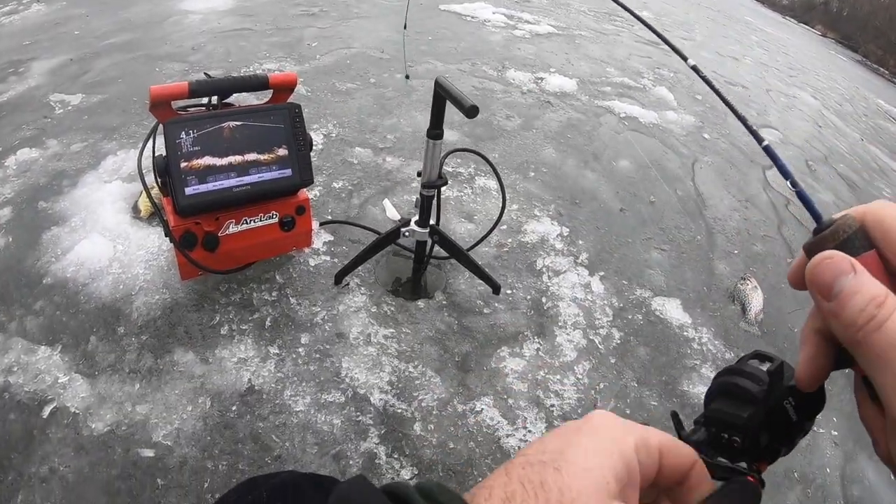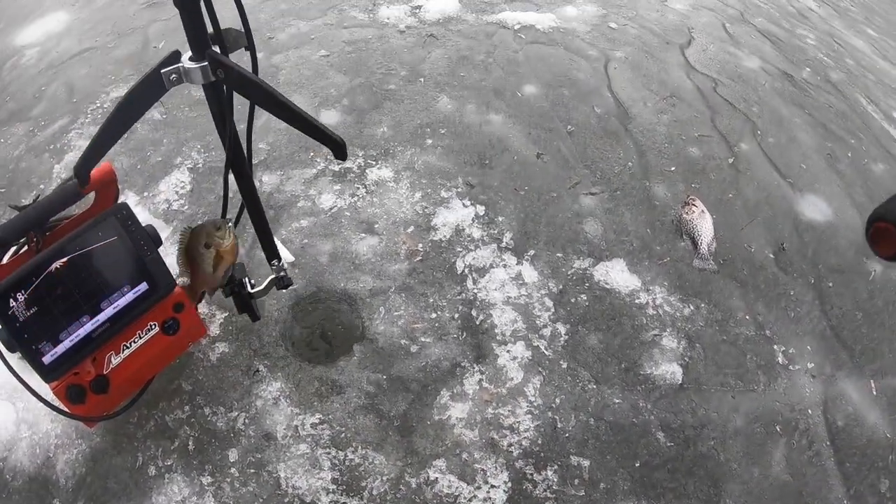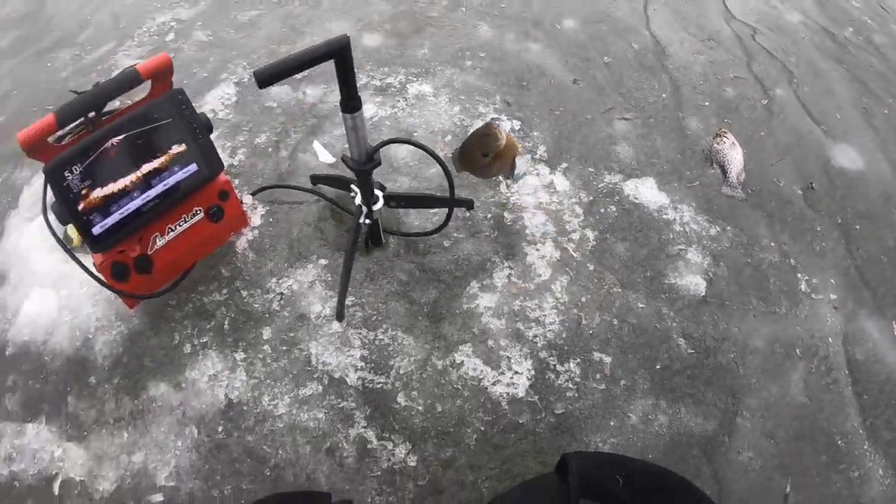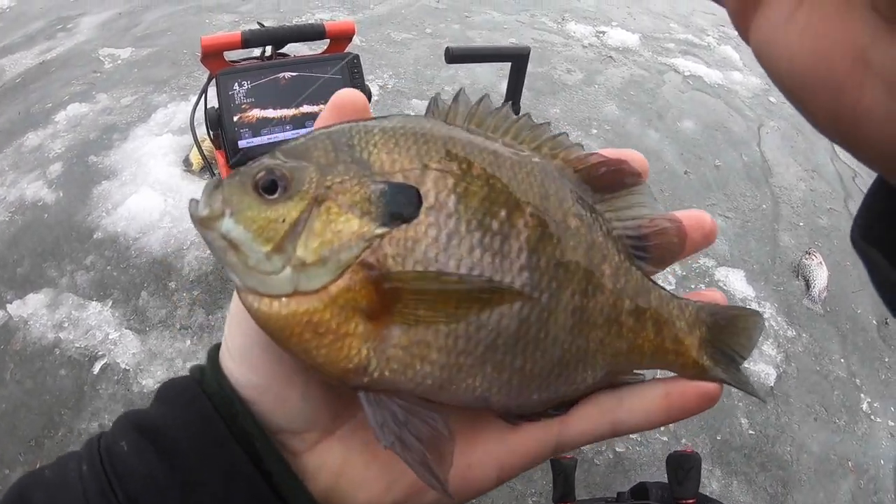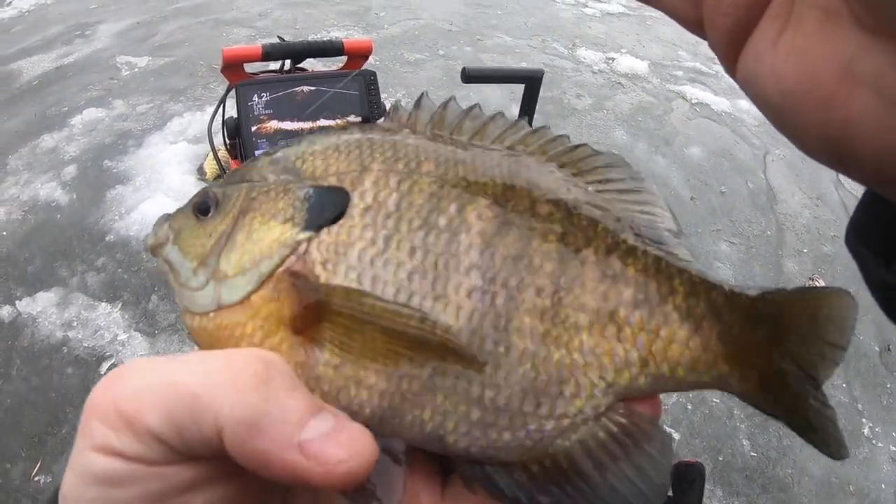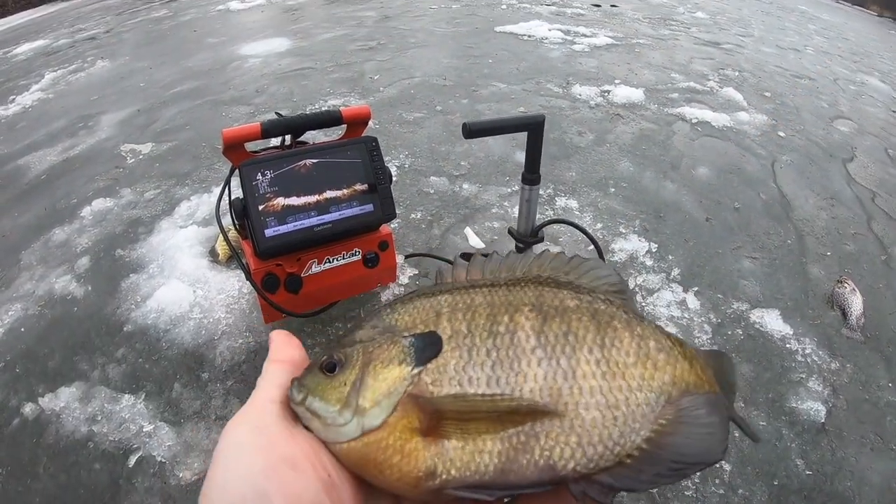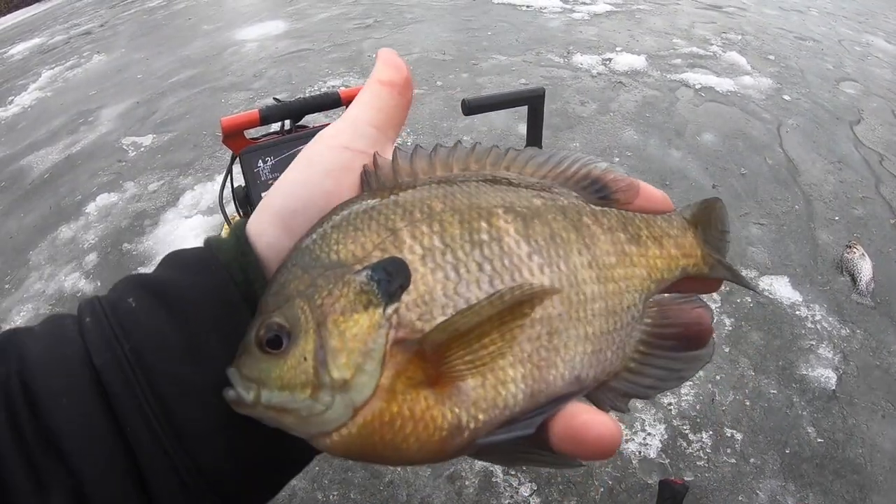There we go, guys. Here we go. That's a nice one. Come on, get through there. Check out that fish, guys. That is a heck of a bluegill right there. We're river fishing. There's a lot of nice gills in here, so that one we're actually going to keep. I normally don't keep big gills, but there's so many in this area that I'm okay with it here. So, man, what a tank of a gill. Probably 9 1/4. Nice fish.